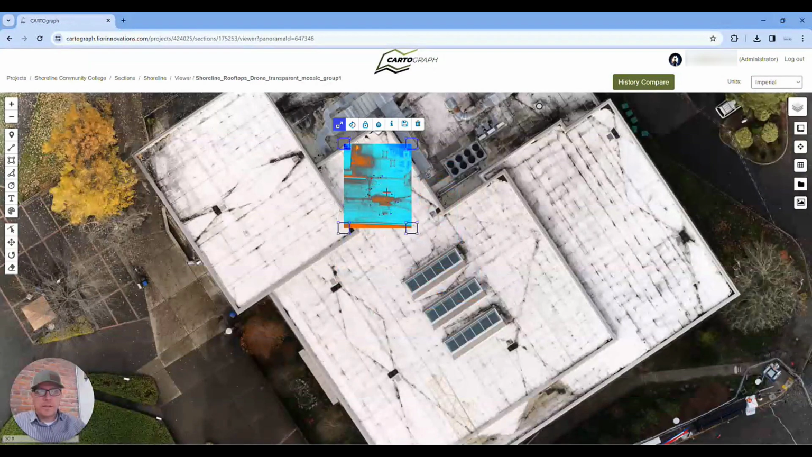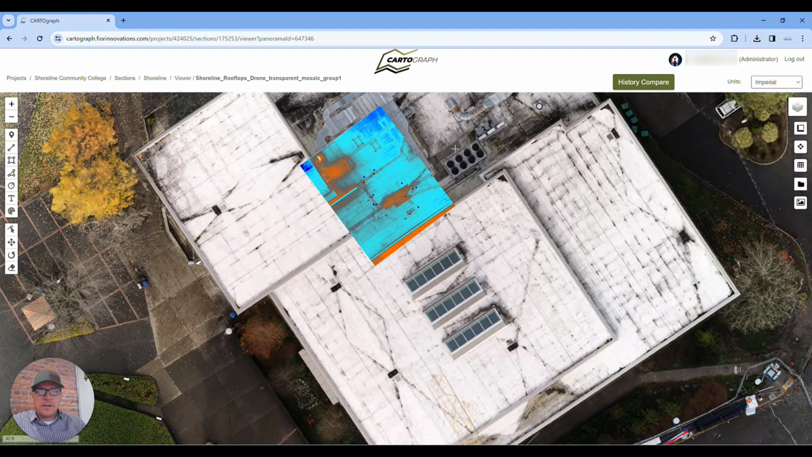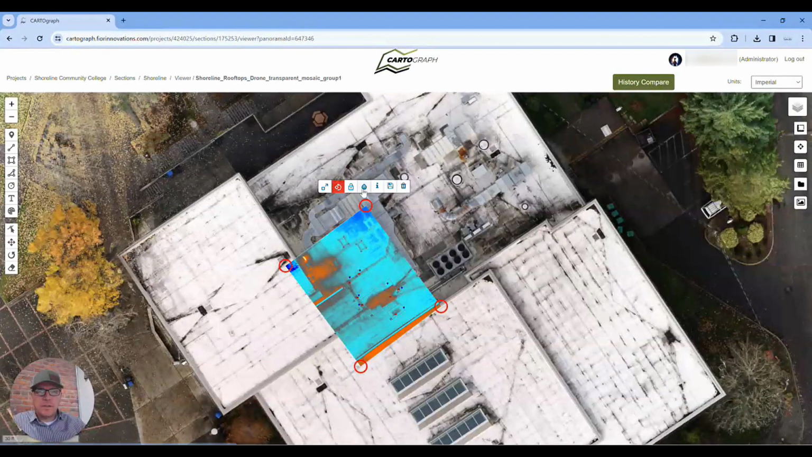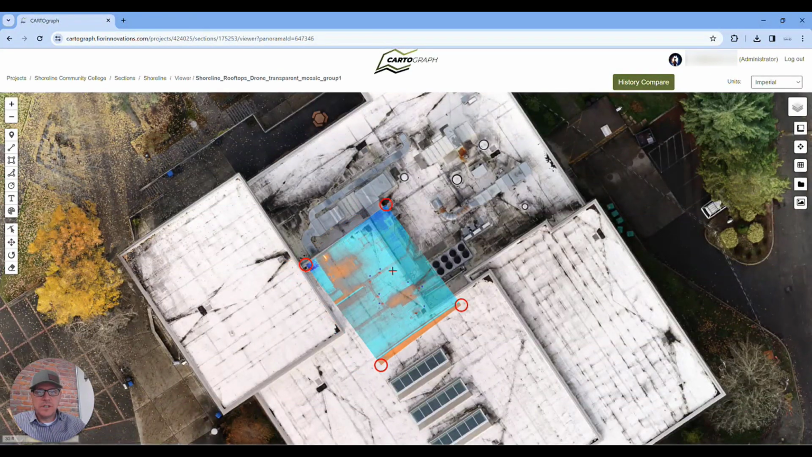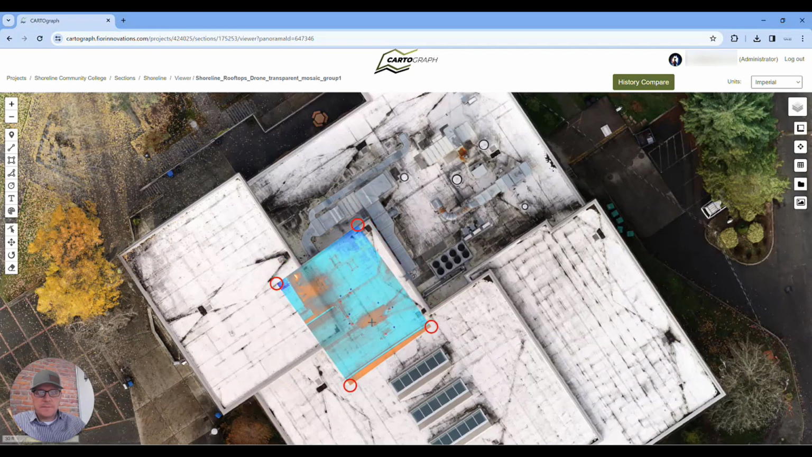Okay, so now I can move it around. I can scale it, I can also rotate it, and I can also change the transparency, which is probably the most useful feature, so you can see context to where this image might go. So I'm just going to go ahead and line it up as best I can here.